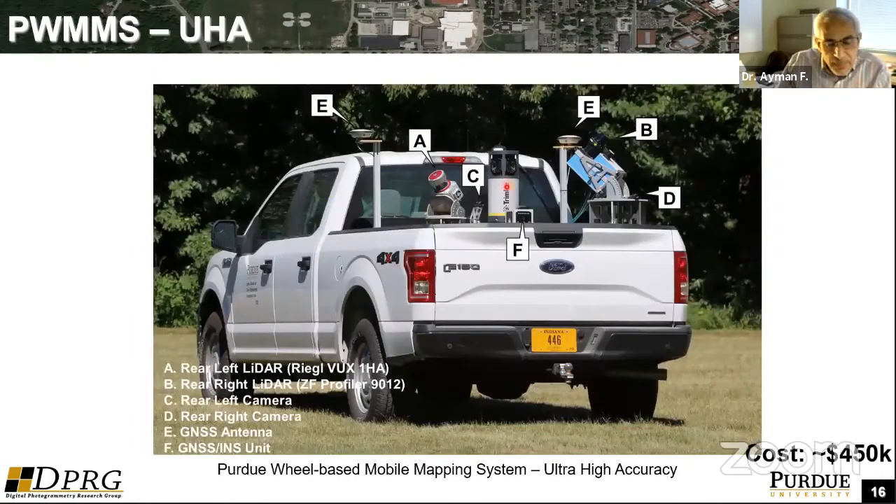This is another example of another wheel-based mobile mapping system. It has higher-end LiDAR units, higher-end GPS INS or GNSS INS units, and this is supposed to give us a positional accuracy at the sub-centimeter level, and that's mainly designed for infrastructure monitoring that requires ultra-high accuracy for the geospatial data.